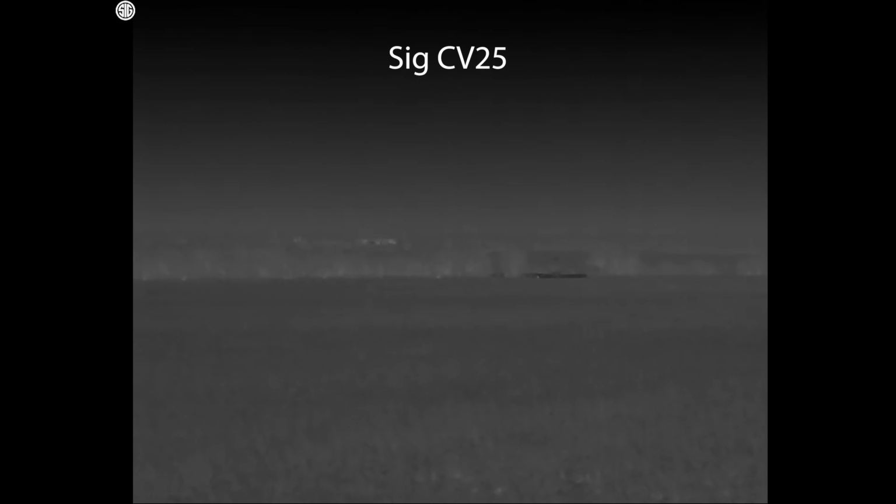The CV25 compression rate becomes very evident because in this footage, it looks like those cows at 900 yards are almost not detectable whatsoever, but they were very clear to my eye when looking through this unit directly. And now it kind of makes me wish I would have done a camera rig of sorts to film this portion, but I did want to take some internal footage to compare for you guys.